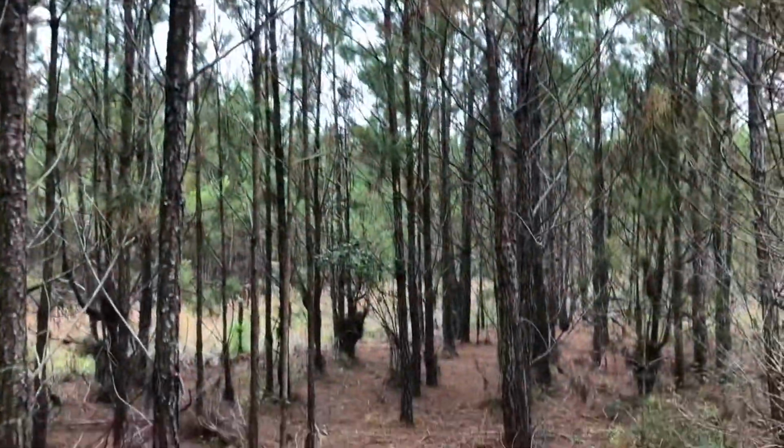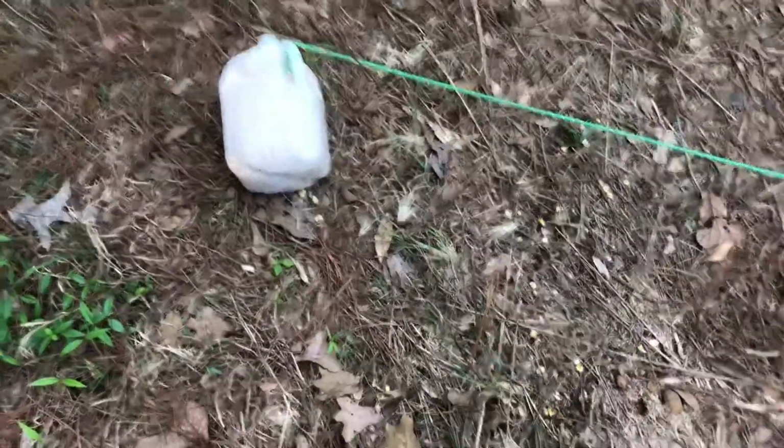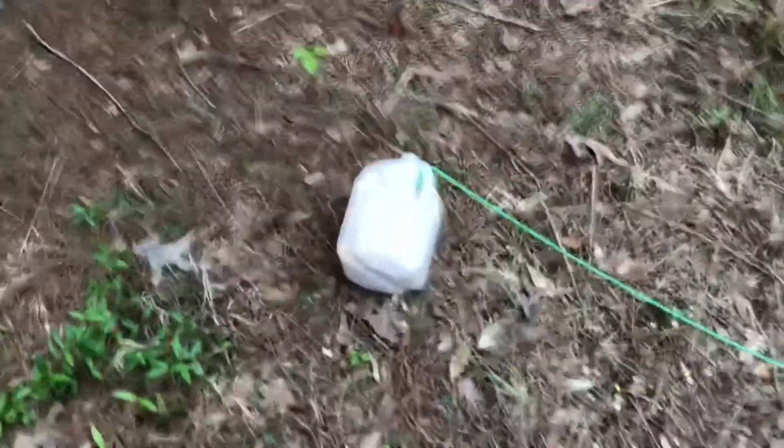There's still a good bit of corn in this milk jug here. These guys over here don't seem as resourceful as the other ones that I've been messing with. There's the camera right in front of me there. So I brought these ones with that's clear so they can see the corn in it instead of the milk jug. And something's been messing with it, the rope is tight. I just don't know what. I'm gonna put them out and take up the corn jug here.